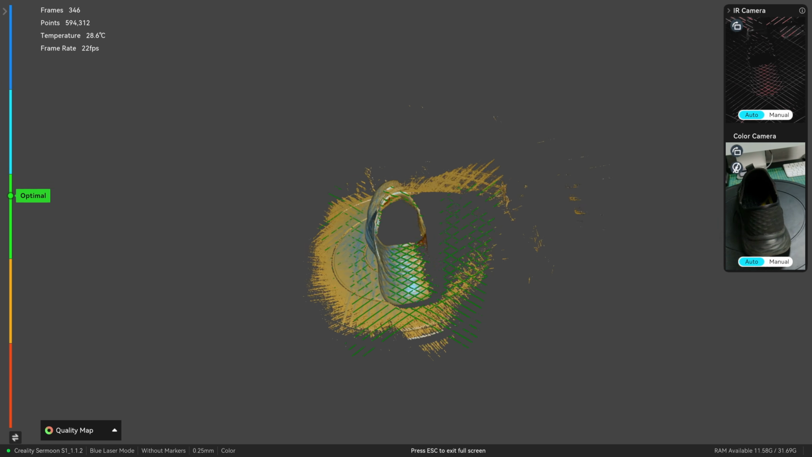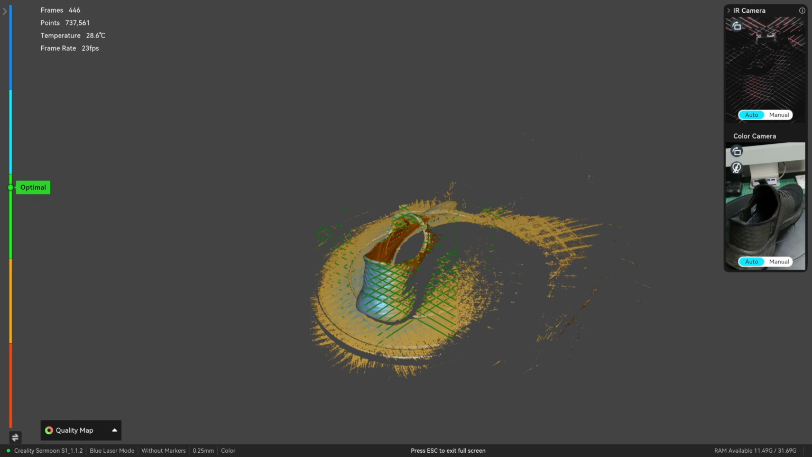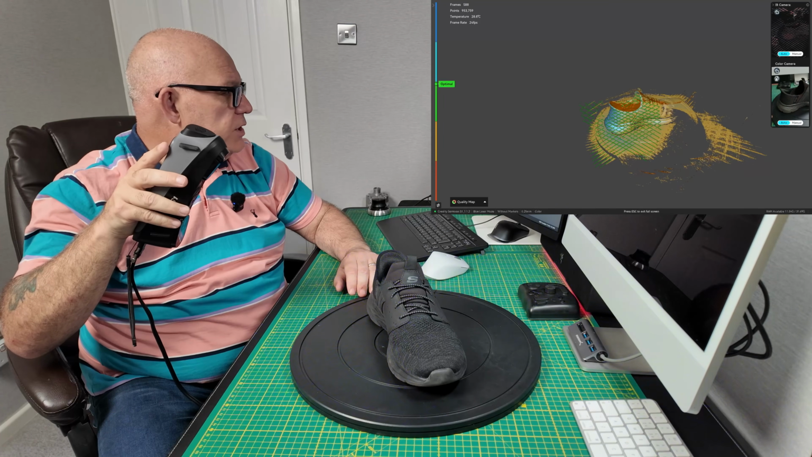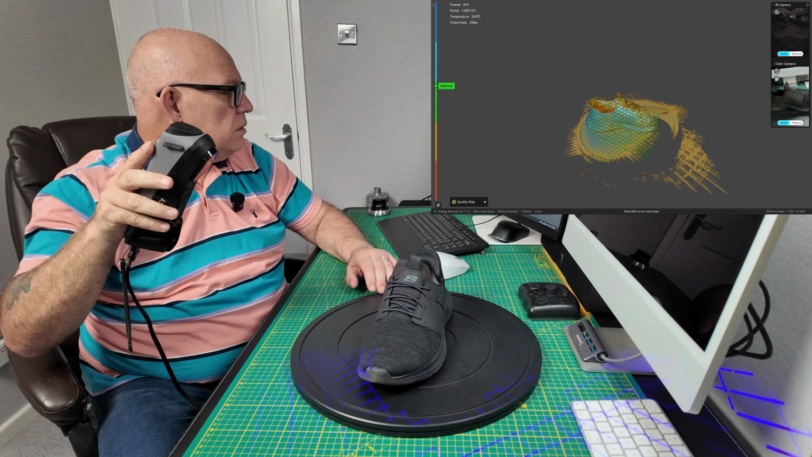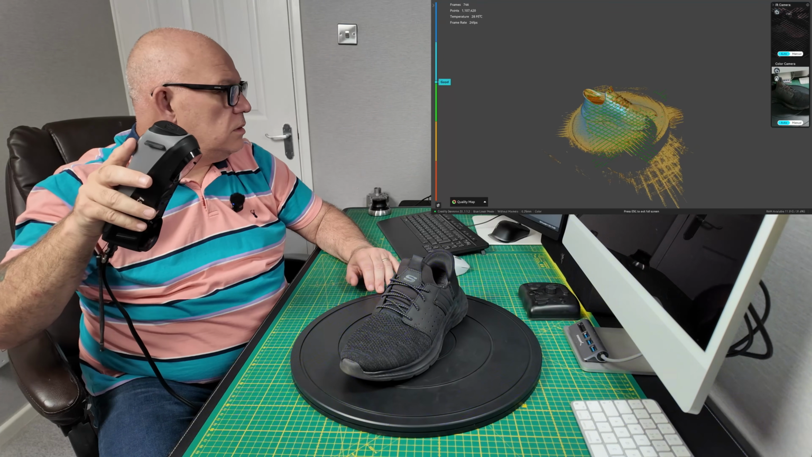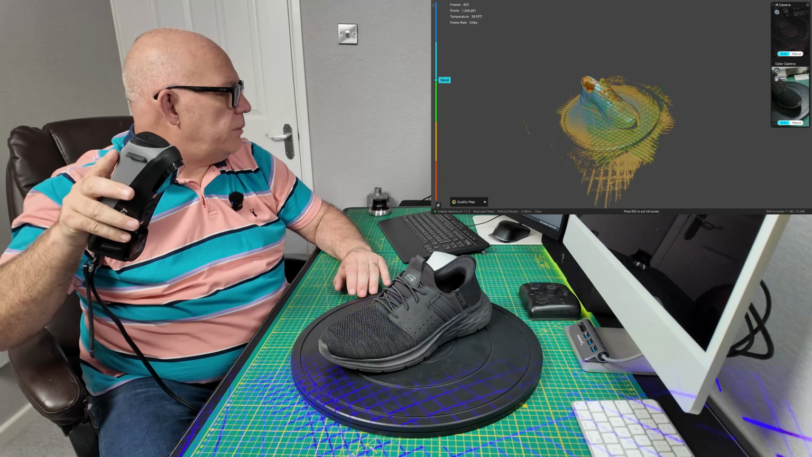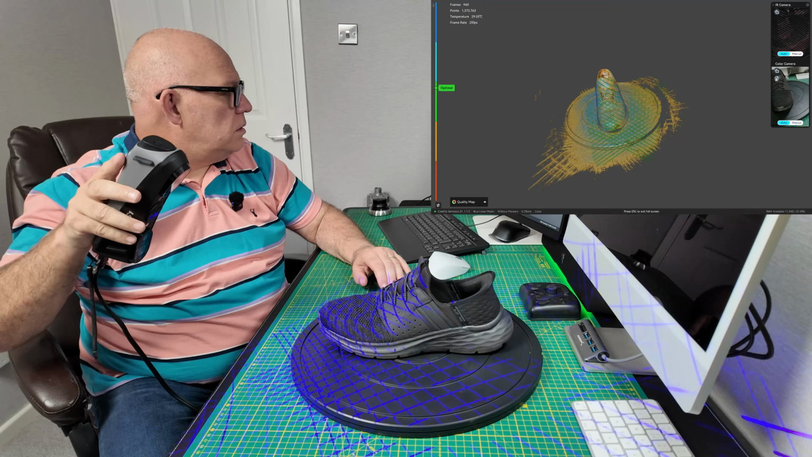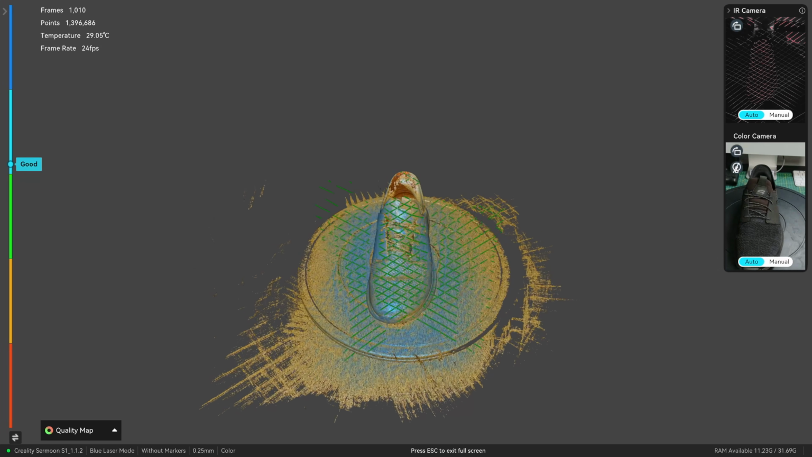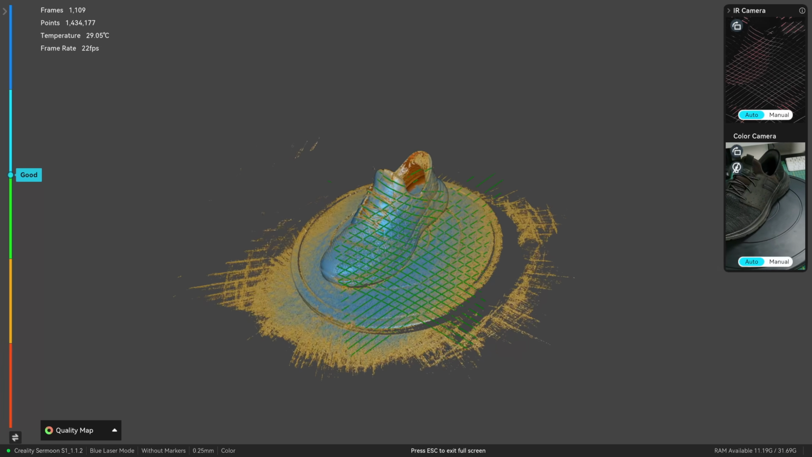And I'm going to go all the way around, nice and steady, keeping as many features in the frame as I can at once, just like I did before. Come now round to the toe. The toe is where I couldn't get anything to work before. And round to the other side.